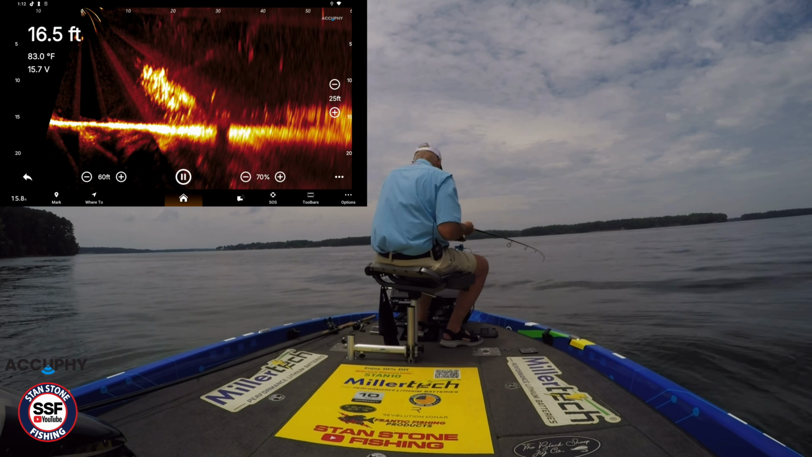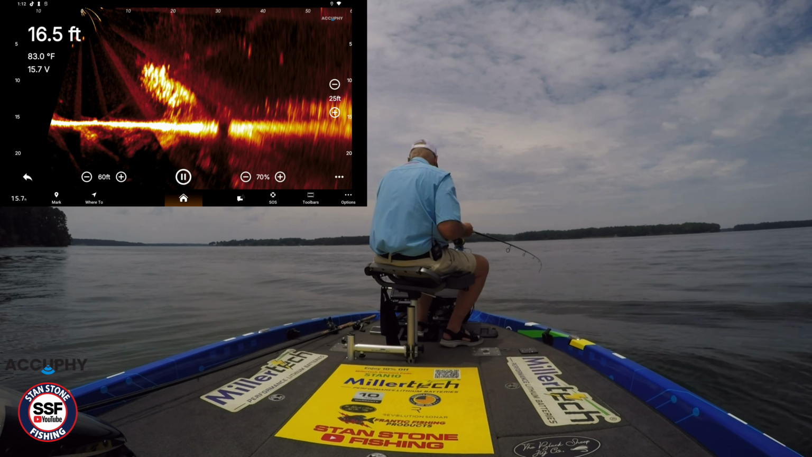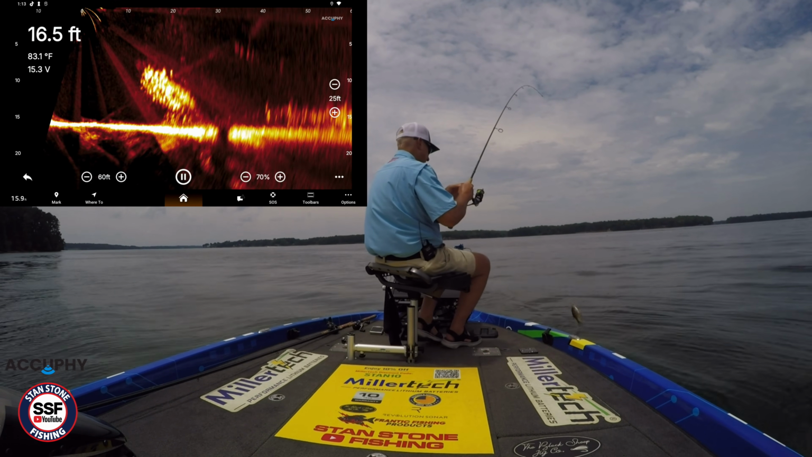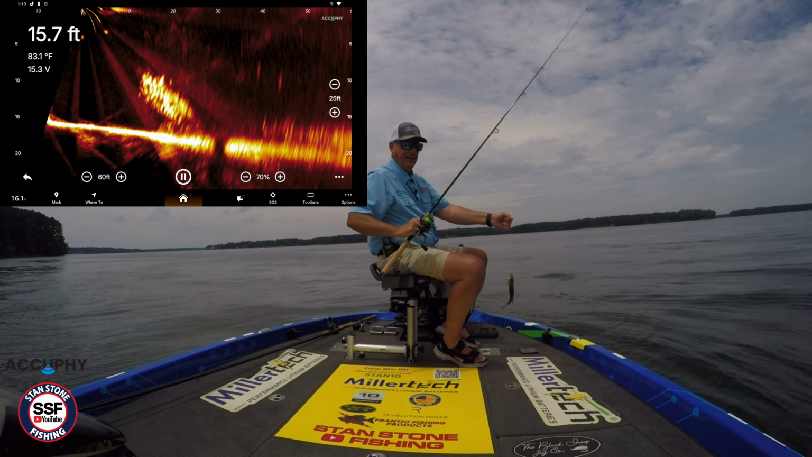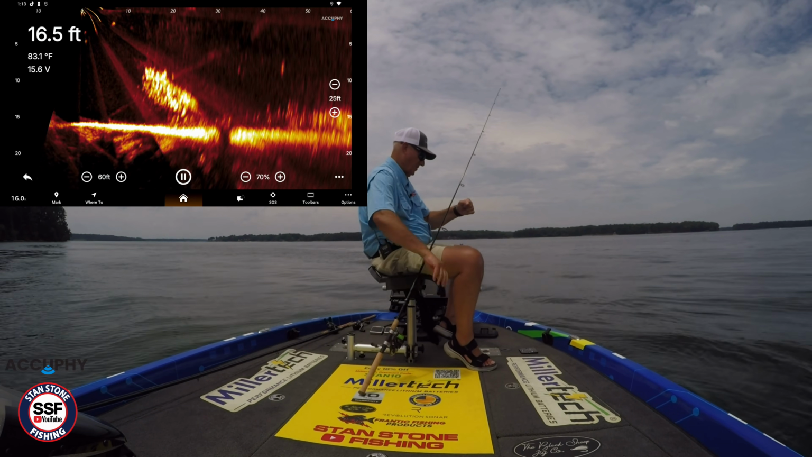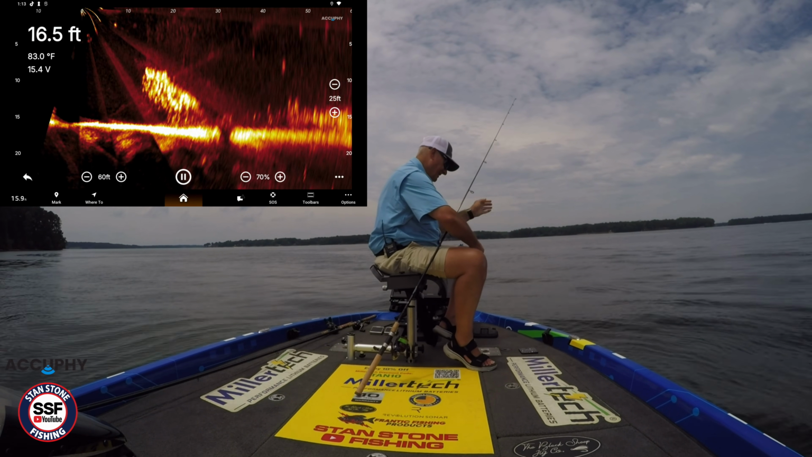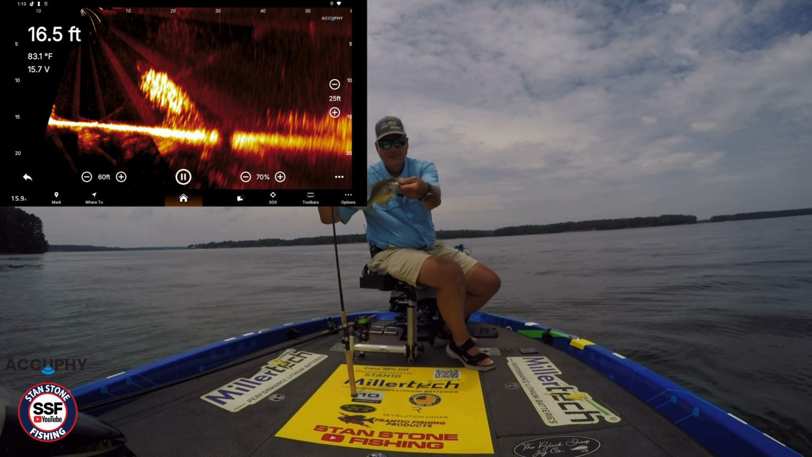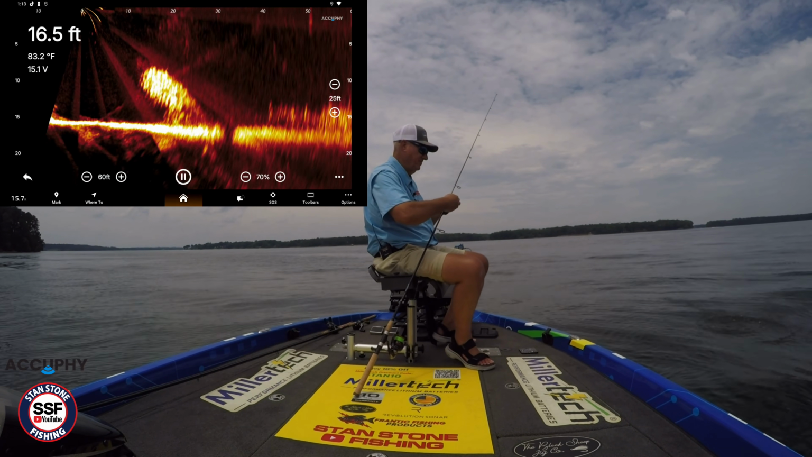There's one that's coming right after it, right there, right on the fall. Not a big one, but he hit it as it was falling. I saw him on the ping. Little baby. They got to eat too.